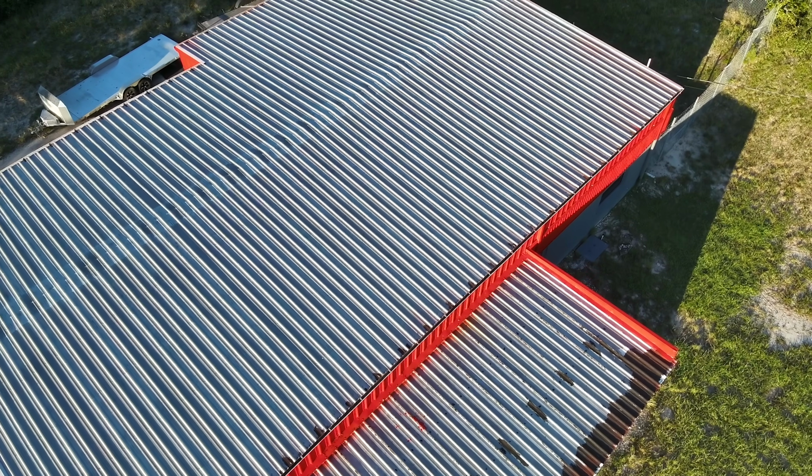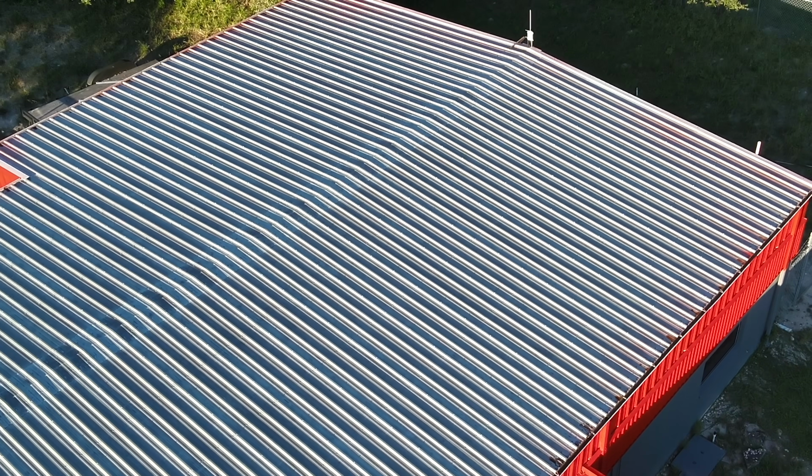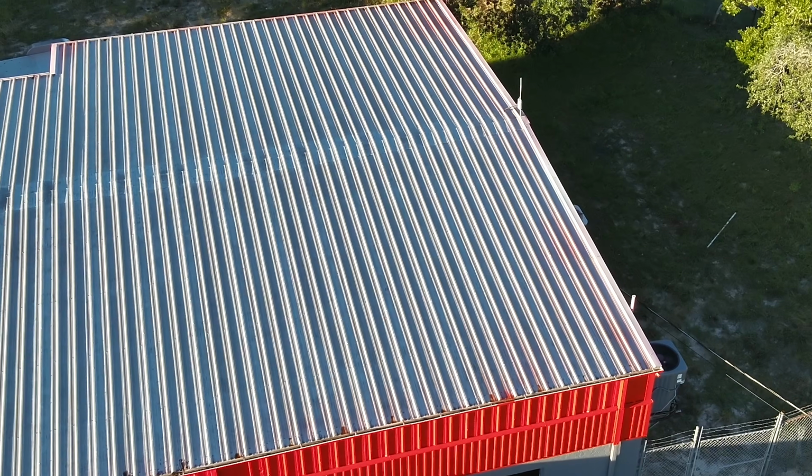Now, this particular facility had sort of a unique setup. It's an automotive shop. It has a pitch roof, but it also has a flat spot of the roof. They've been complaining of high energy bills, and they've also been complaining of water leaking in the back of the shop. So what we were looking for on this particular location was anywhere where there could be water buildup or an area where we noticed immense temperature differences.